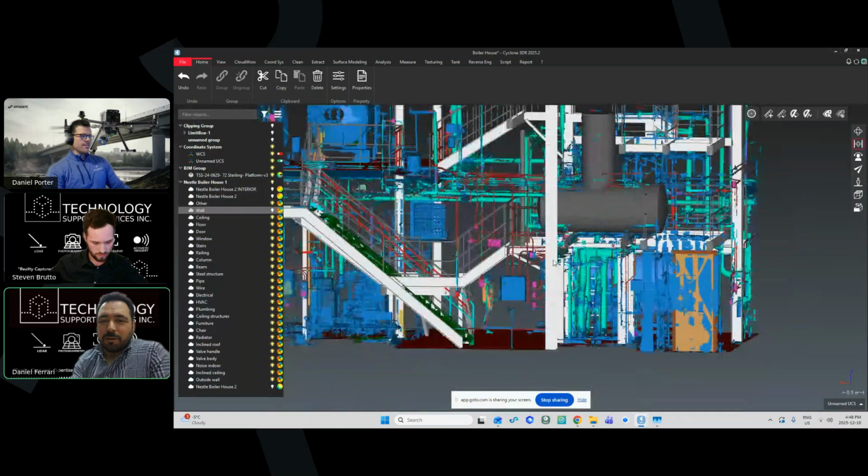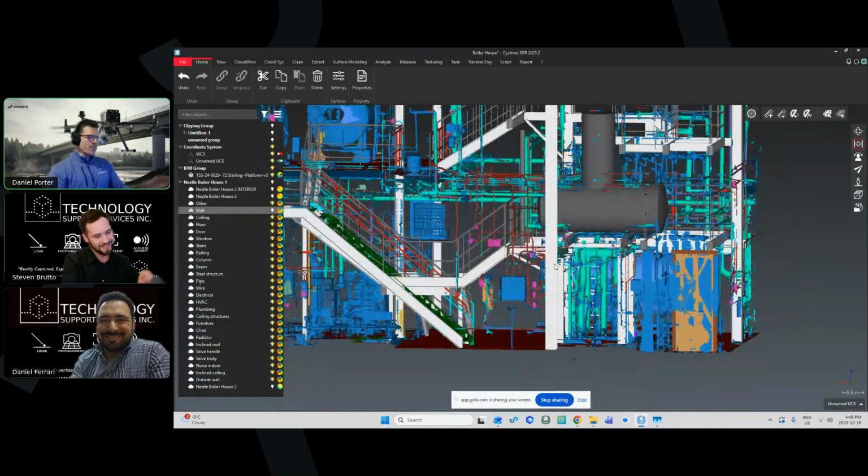Steve, I think the technical term that you're looking for is it's good for confined spaces. There you go, confined spaces. We're gonna clip that tagline.